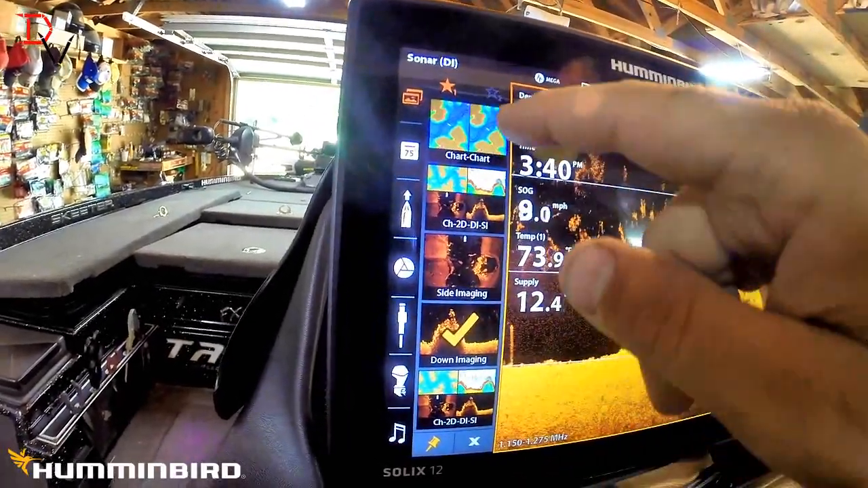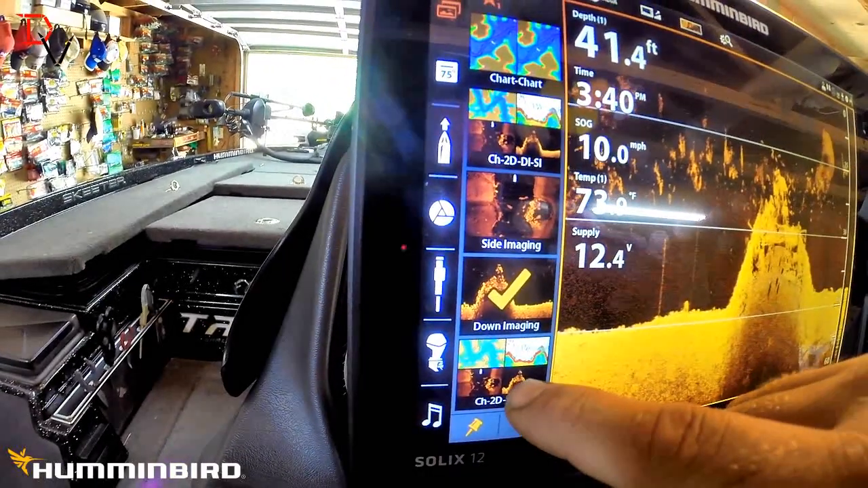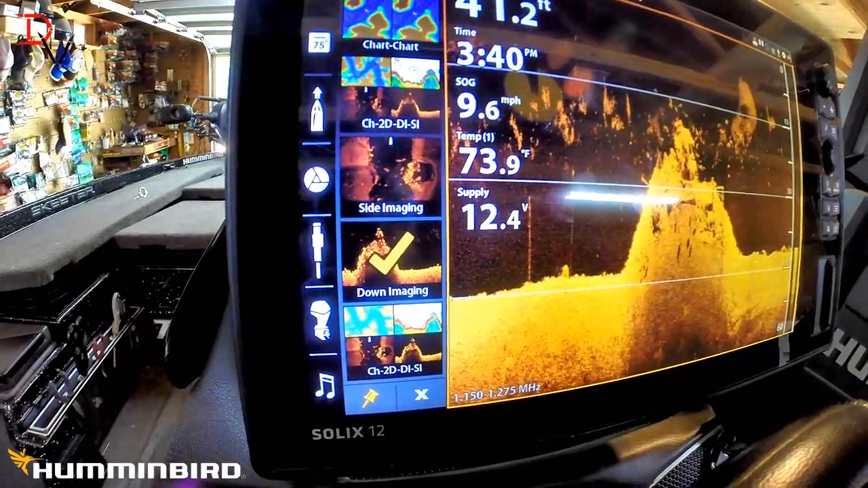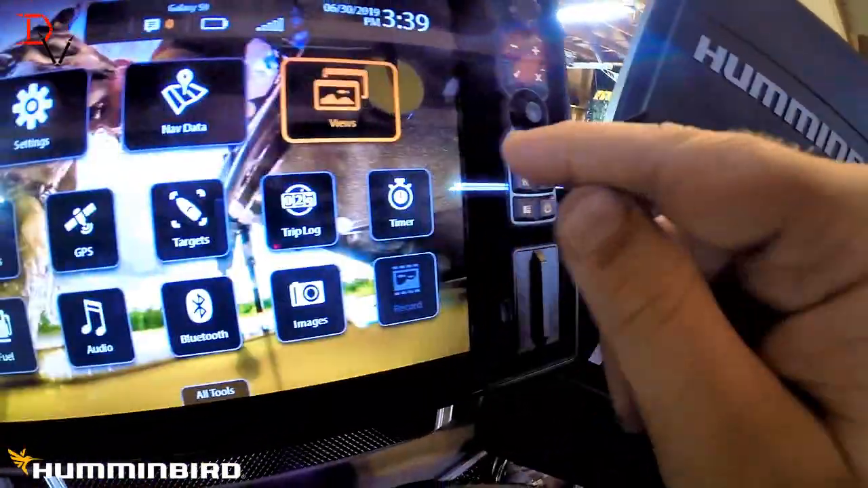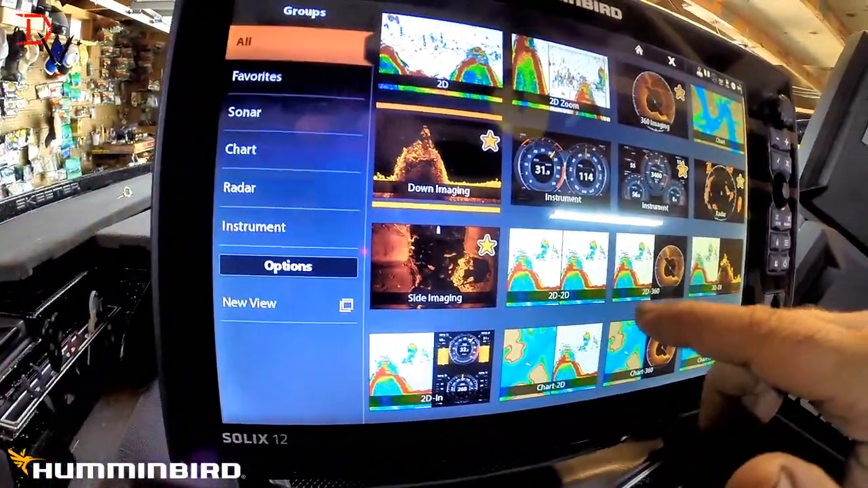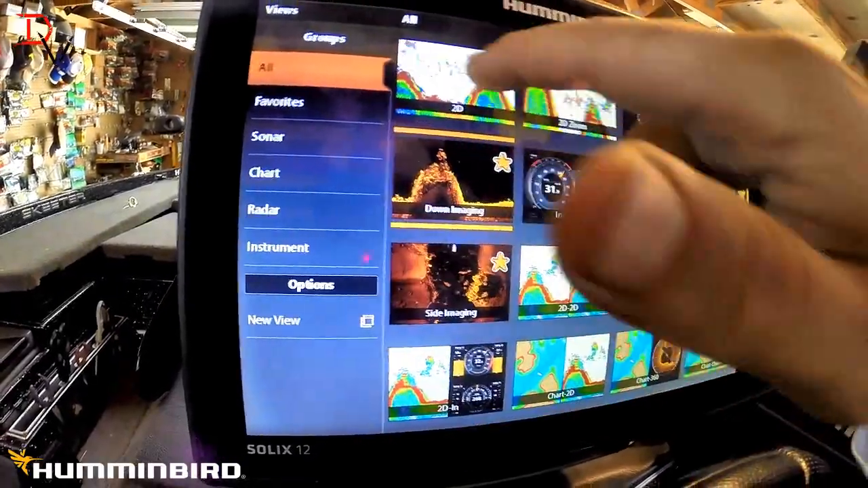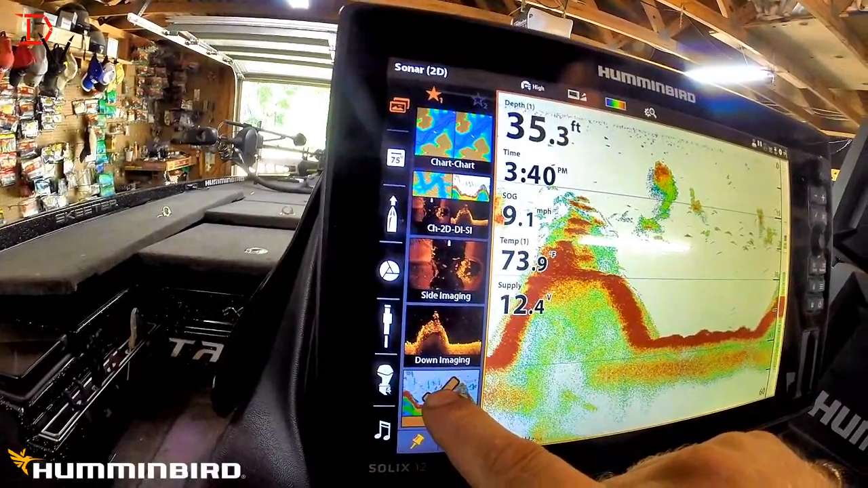And now chart, 4-way, side imaging, down imaging, and then I want my 2D sonar down here, because I use that sometimes as I'm going into places looking for schools of fish. Hit our home key, views. If I want the dual, I want just full screen 2D sonar, tap that, and then push and hold this.